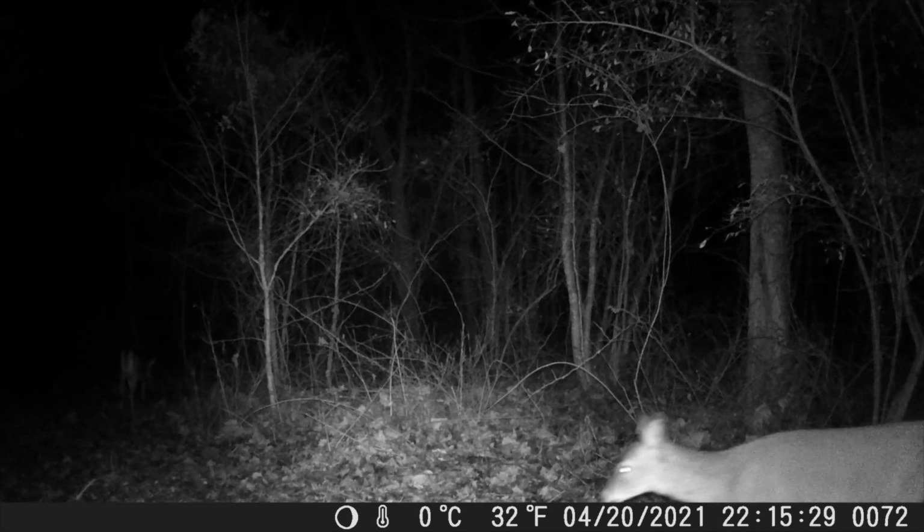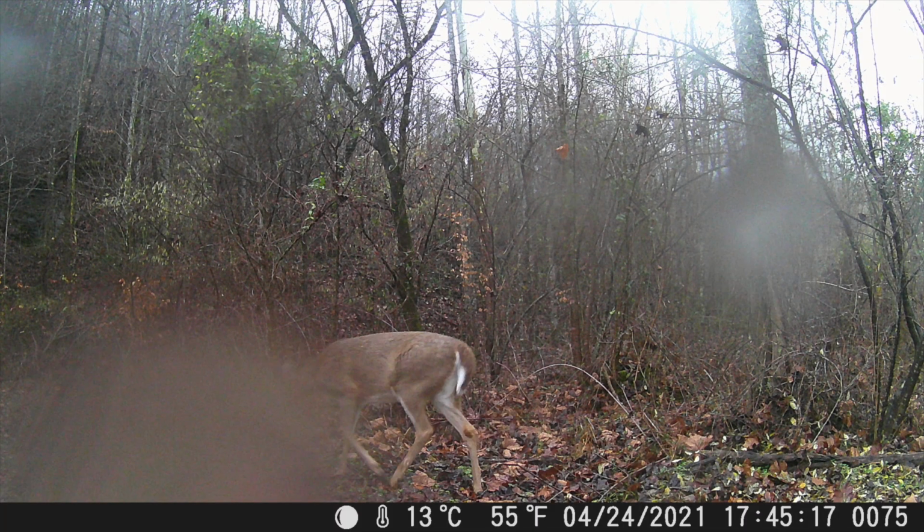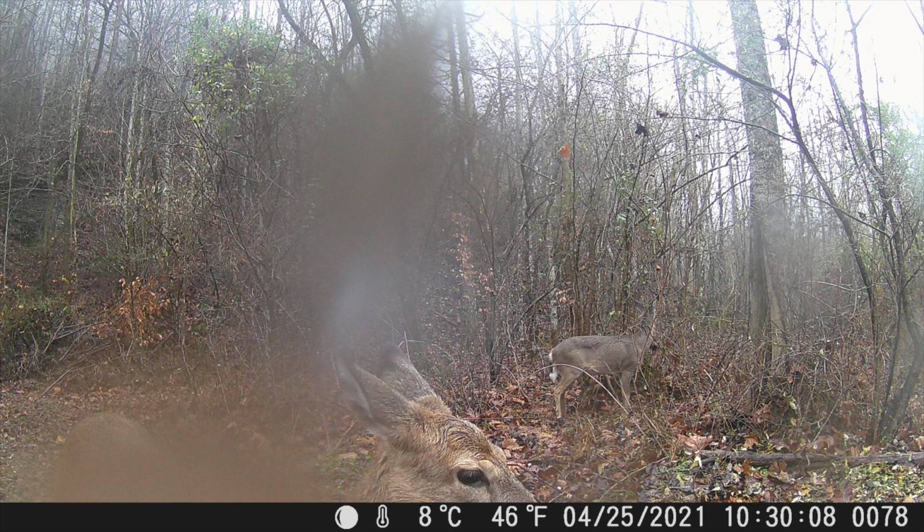And we're always seeing them on the night cams too. There's a lot of them, a lot of deer.